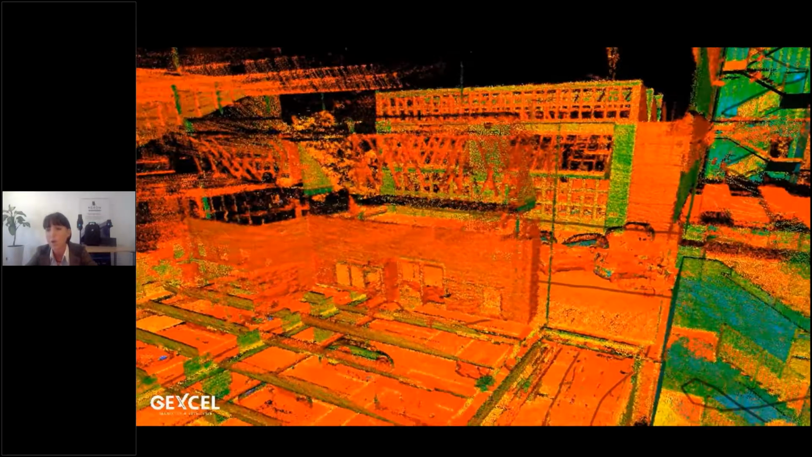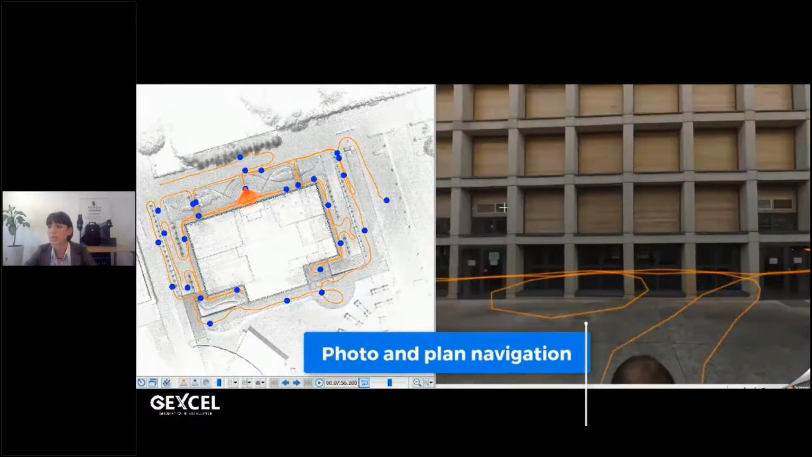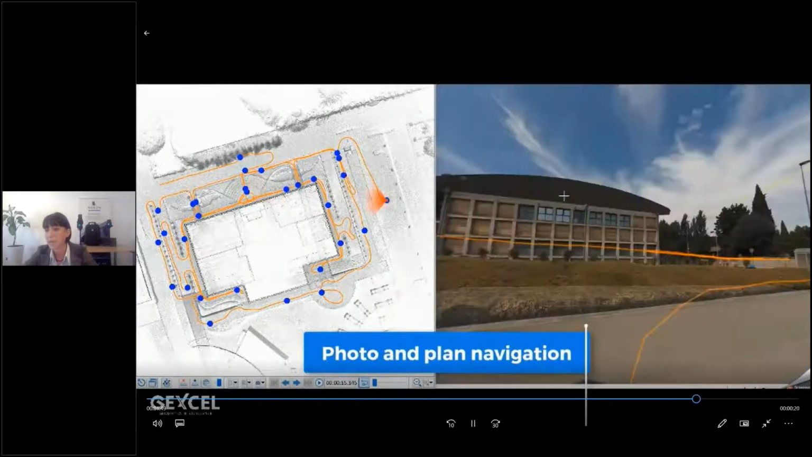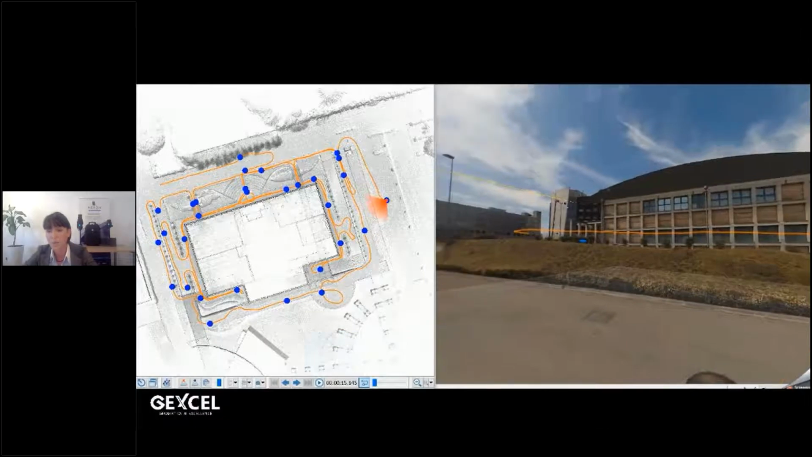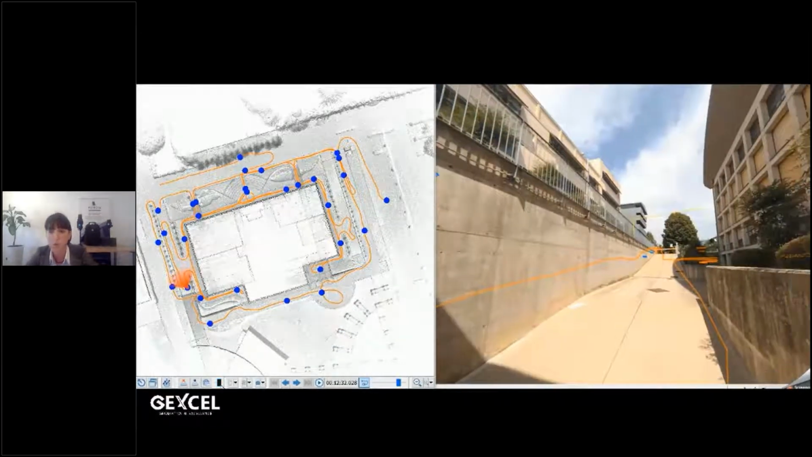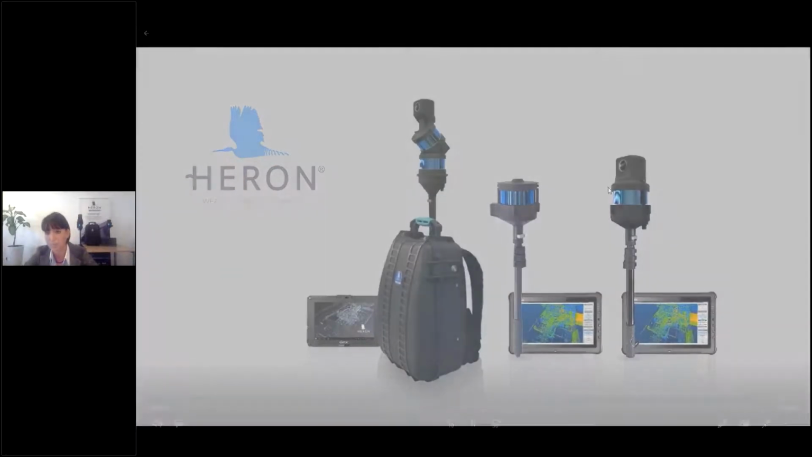In the end, the HERON result is an accurate RGB 3D point cloud with 5K images that are automatically overlapped onto the model and easily used for digital twin applications. You can navigate both in the 3D point cloud and in the panoramic images, as well as display different layer visualizations, so the reflectance, the color, or you can also create new kinds of layers.